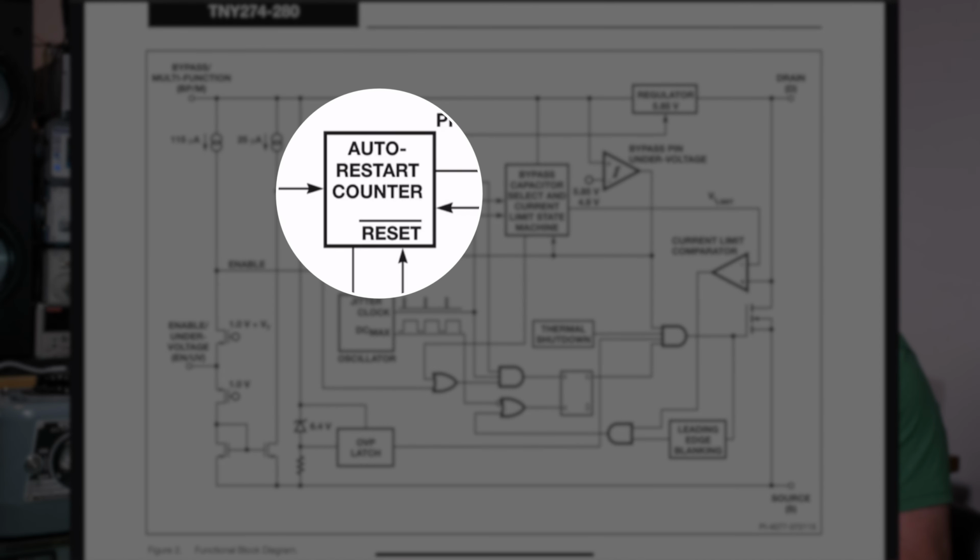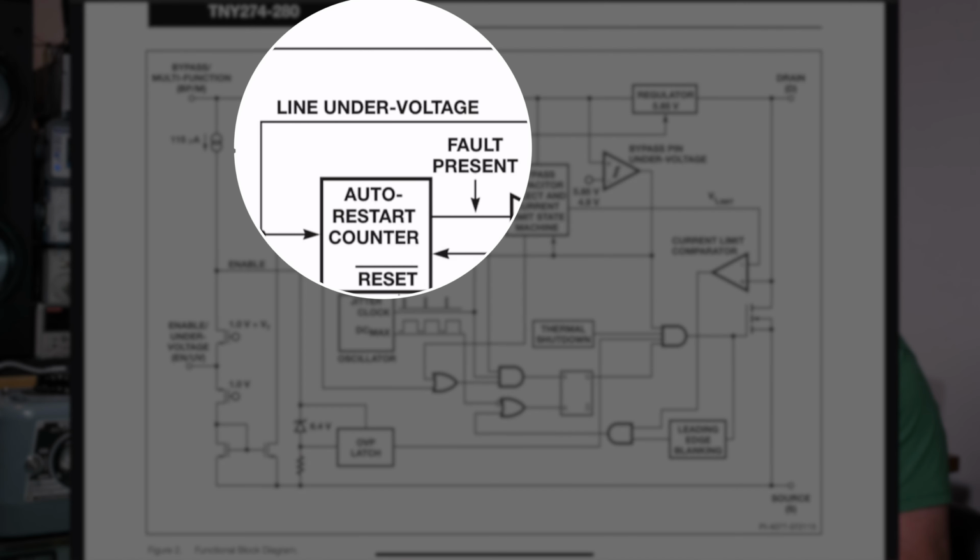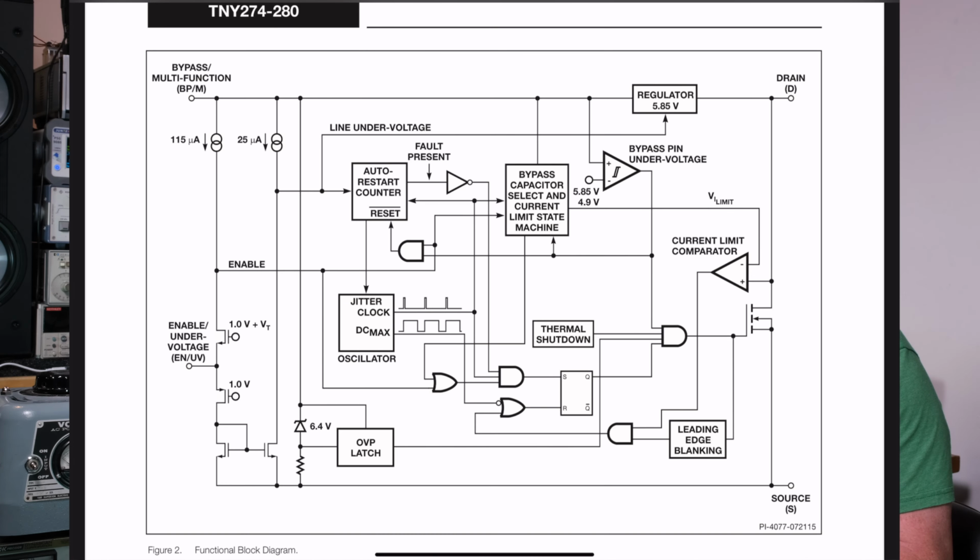There's an auto restart so that if you have any of these faults, like right above the auto restart, it says line under voltage. So let's say if you drop below that 85 volts, well, you're going to burn up this FET if the voltage drops too low and you're still trying to put out your power. So you'll have an under voltage lockout wherever you want to set that, okay?